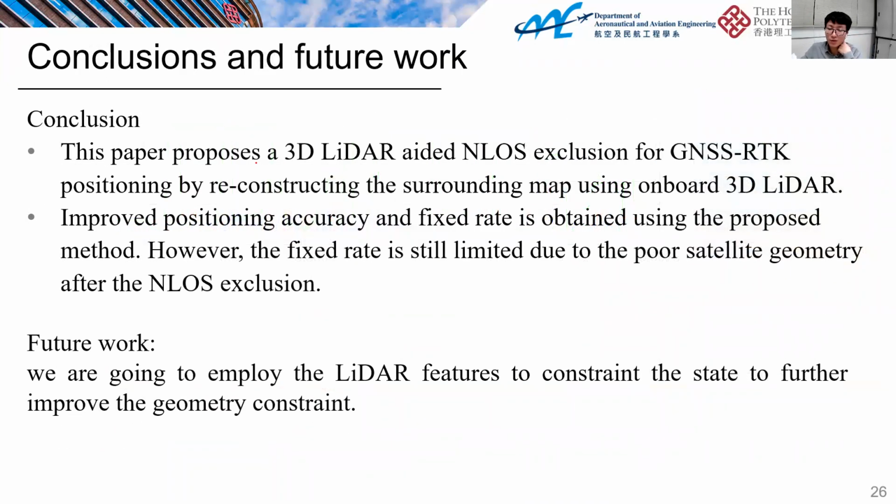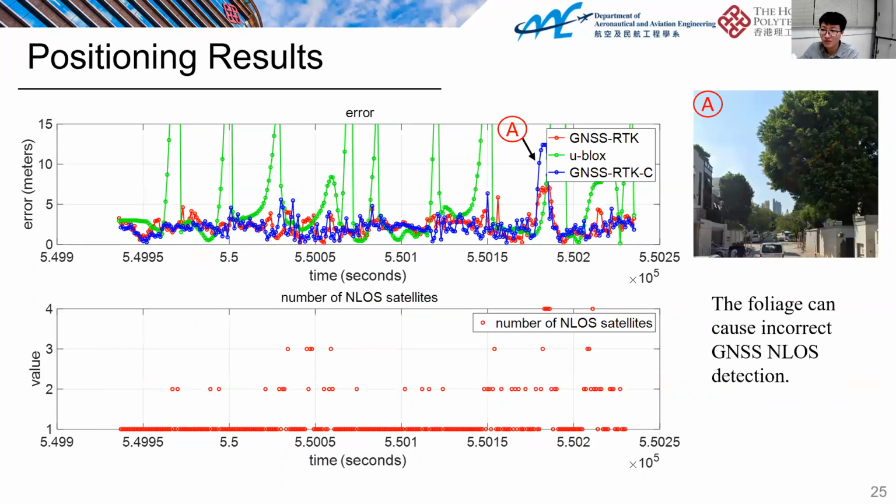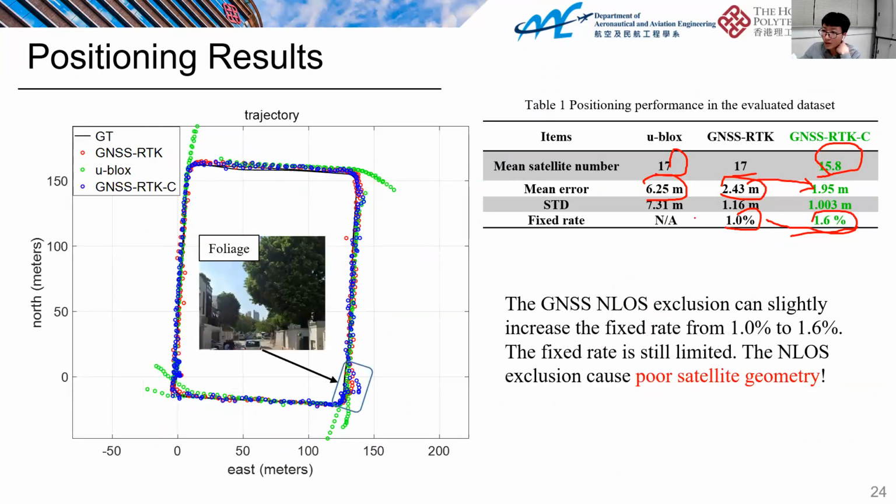Conclusion. This paper proposed a solid-state LiDAR aided GNSS NLOS exclusion for GNSS-RTK positioning by reconstructing the surrounding map using an onboard solid-state LiDAR, and slightly improved accuracy and fixed rate are obtained. The fixed rate improvement is very limited because after NLOS exclusion, the geometry is very poor. Our previous work also found a very similar phenomenon: if we exclude too many satellites, the positioning results can get worse.